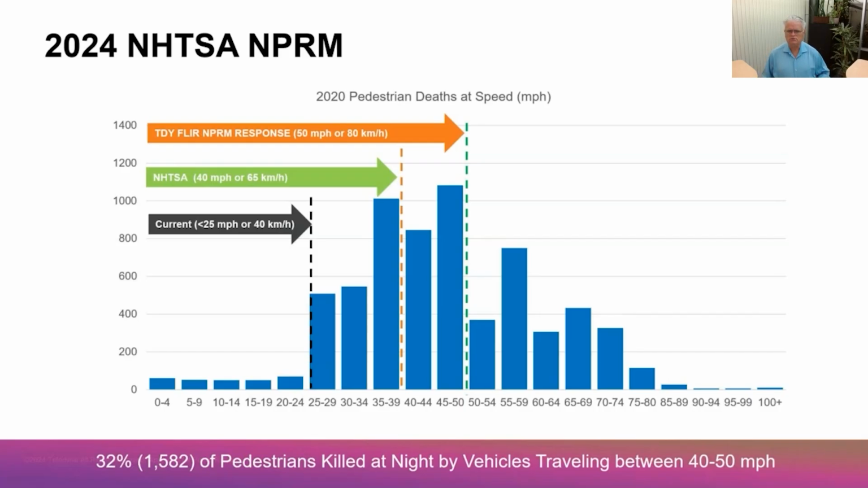In our response to the NHTSA proposed rulemaking process at Teledyne FLIR, we actually proposed that the speed of the test be greater. That's something we'll probably see as we continue to advocate, to move it toward a situation where there are no motor vehicle pedestrian fatalities, or zero fatalities as it's known in the industry.